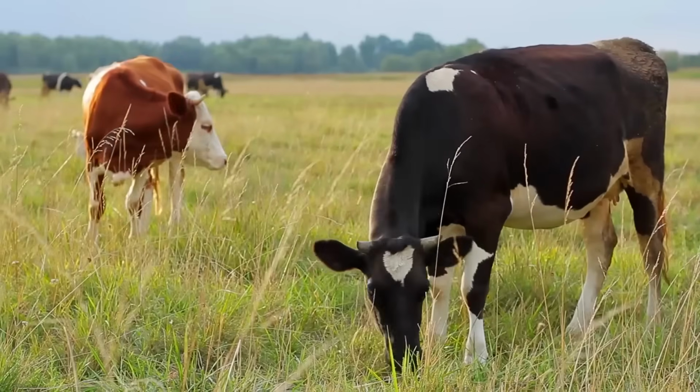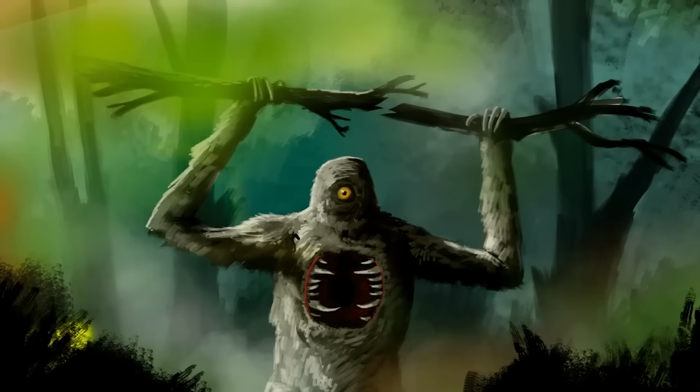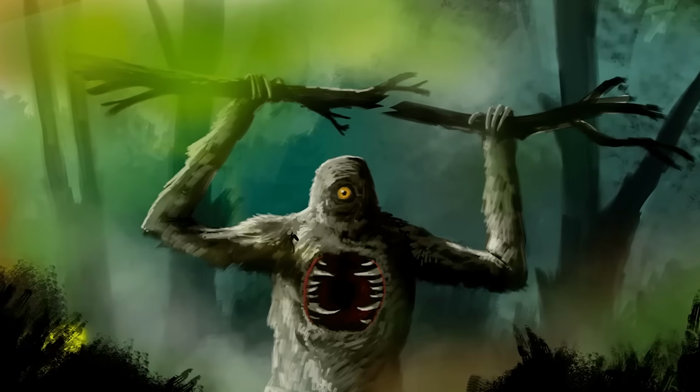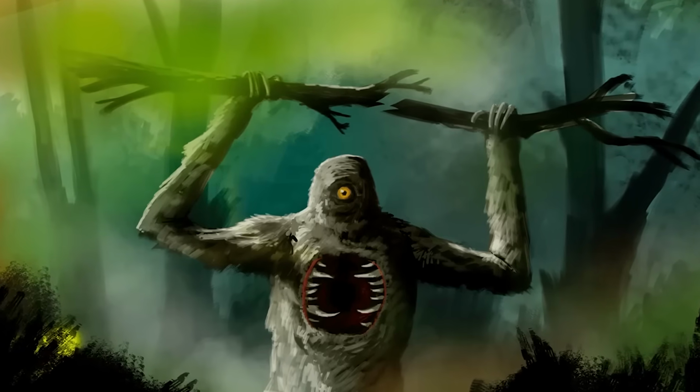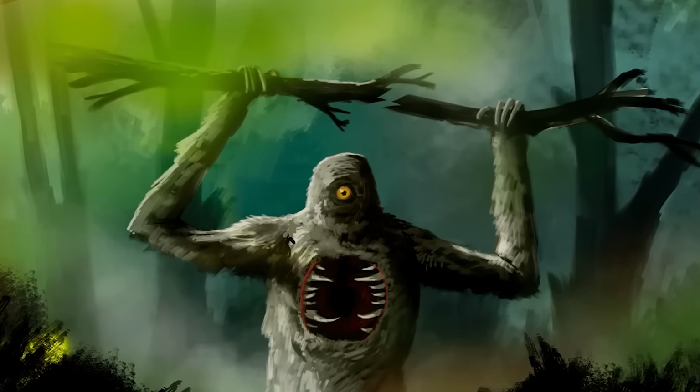In some areas, this creature's been blamed for the deaths of cattle, specifically by tearing out their tongues. Locals claim that the only way to take it down is by hitting it specifically in its belly, eye, or mouth. Bullets and arrows can't take it down. But is the Mapinguari just an ancient myth, or is there really something out there deep in the Amazon rainforest?